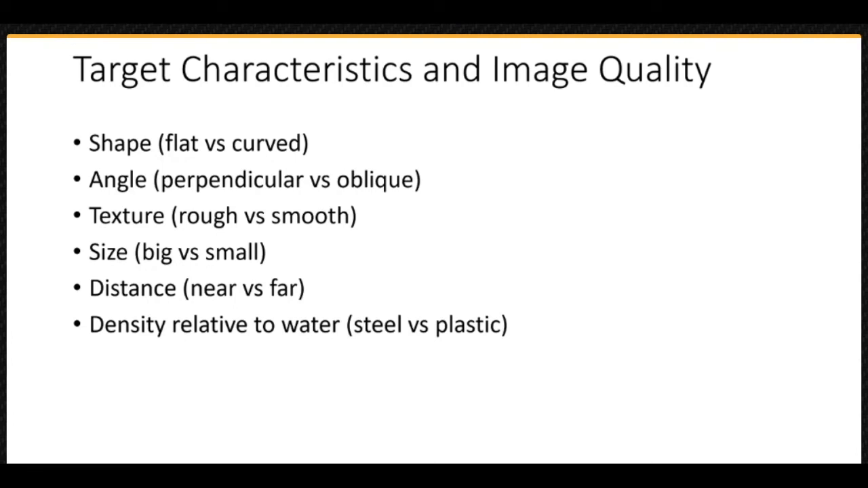Shape. Flat surfaces are generally better than curved ones. Angle. Objects perpendicular to the sonar are generally better than those at oblique angles. If the angle is oblique enough, the reflection can be away from the sonar, and an object that you might expect to see clearly can actually look dark like a shadow.